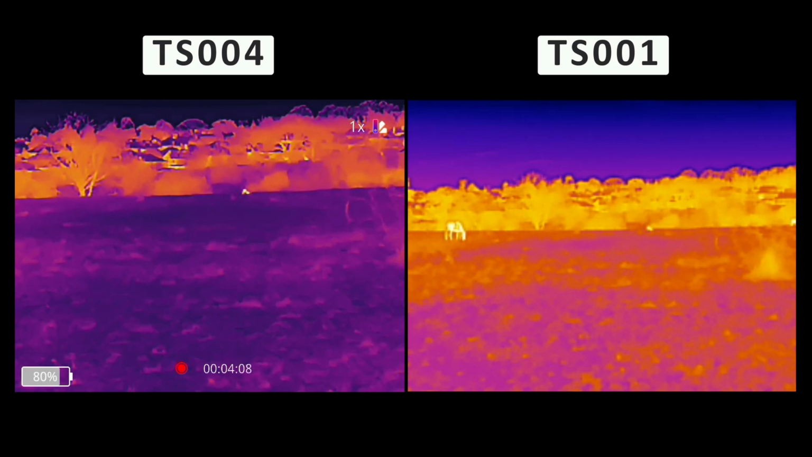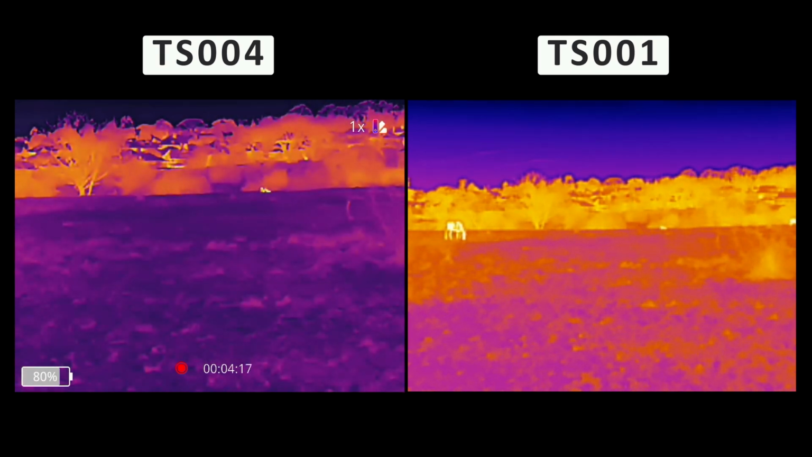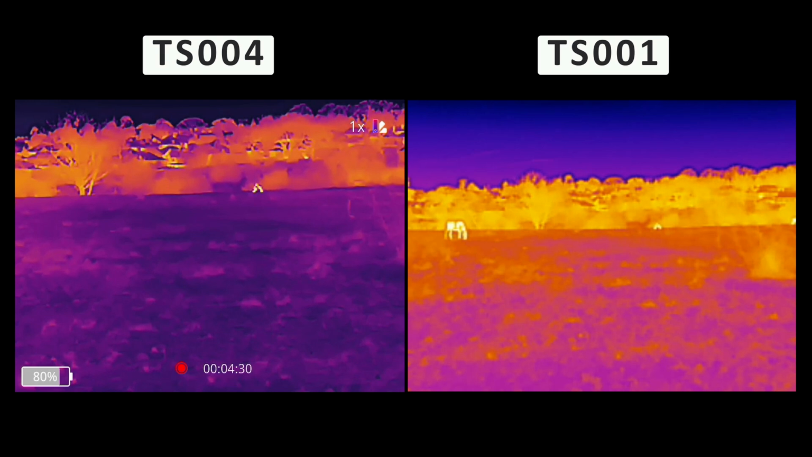As the animals move around, try to keep track of them and see what device makes it easier to identify them in the field. These clips were recorded at the same time, giving a direct look at how both devices perform in the field. You can see that although both devices have the same color profile, the contrast on the TS004 is much better, allowing for easier animal detection.